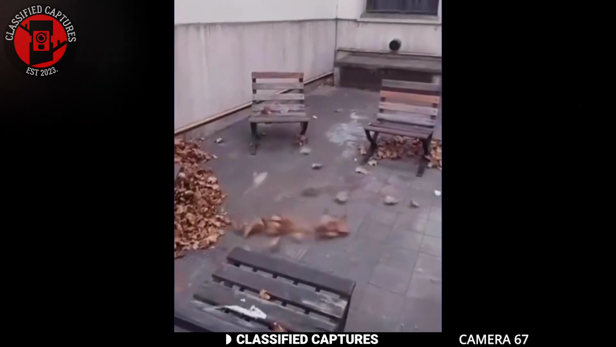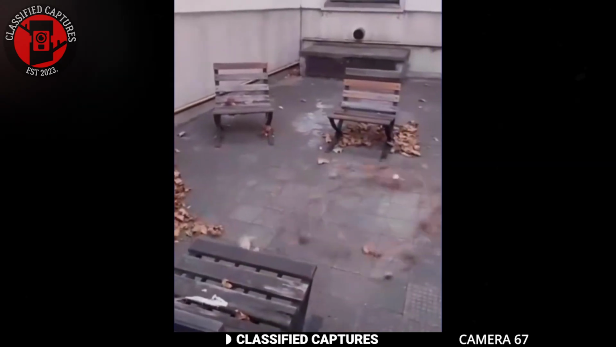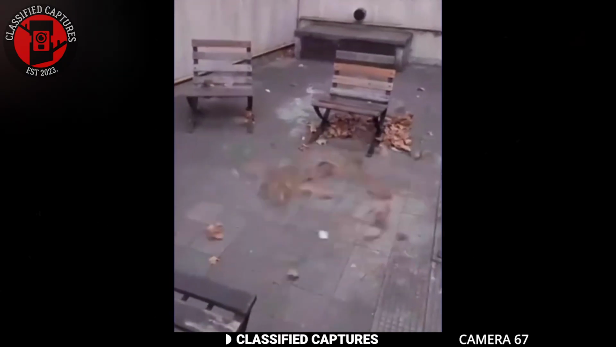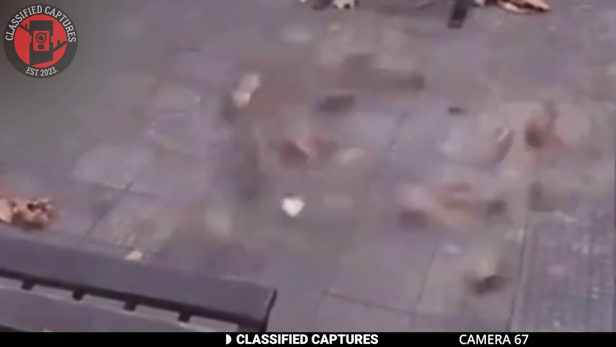Dried leaves, seemingly guided by an unseen force, twirled in a haunting dance, forming a perfect circle. The unnatural choreography of these leaves raises a chilling question. Was the arrangement of these chairs a purposeful attempt to create a vortex, a mysterious portal, or a focal point for paranormal energy?